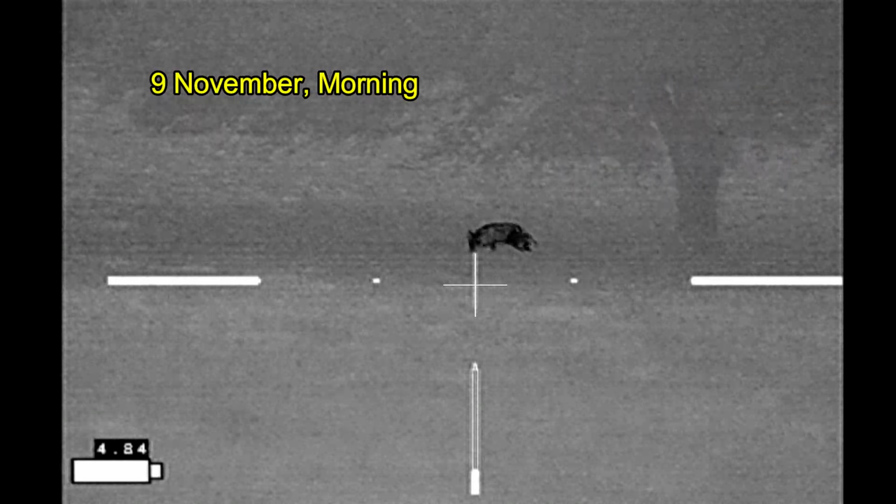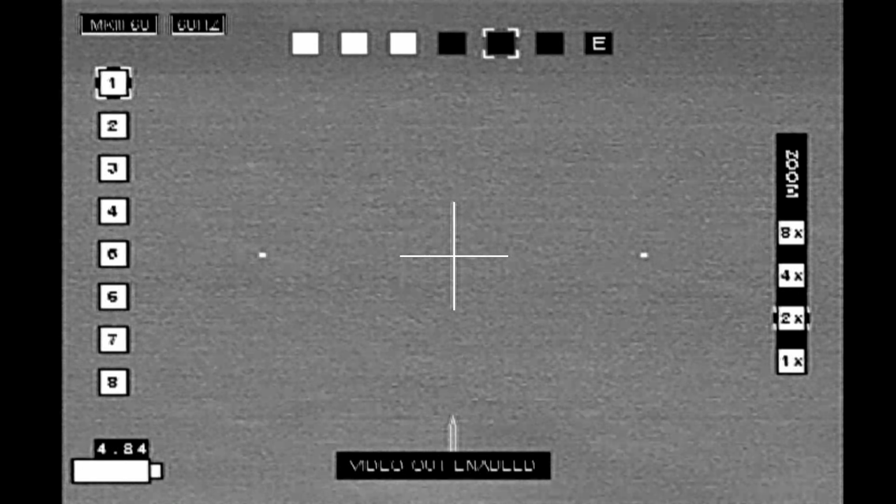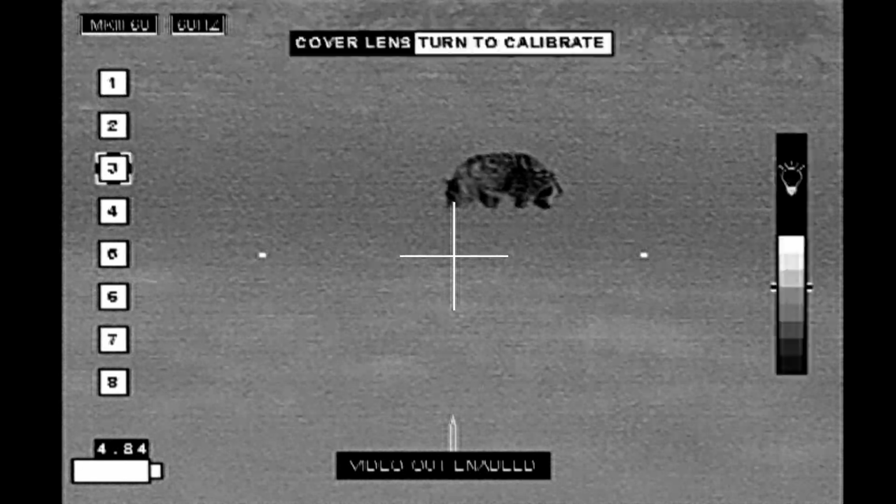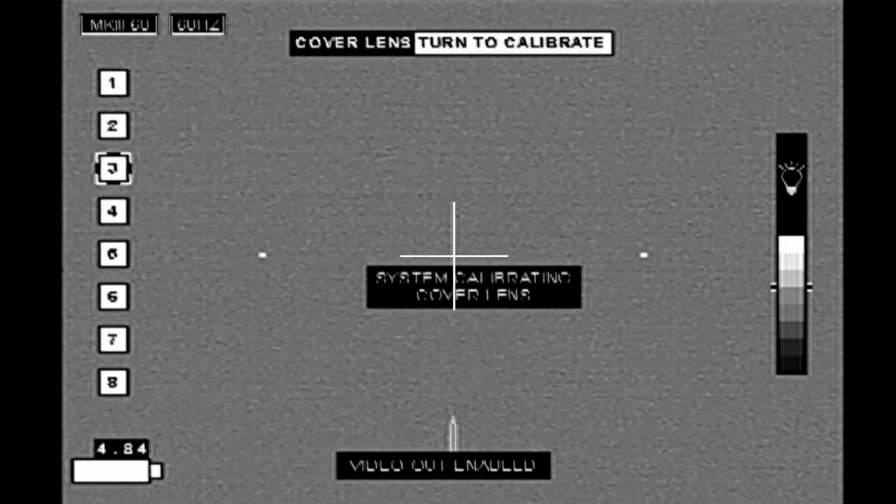Went hunting up in North Texas. Spent the evening of November 8th on a property waiting for hogs to show up that I didn't see. So after midnight, started making my rounds. Came across this one hog on another property that I hunt.